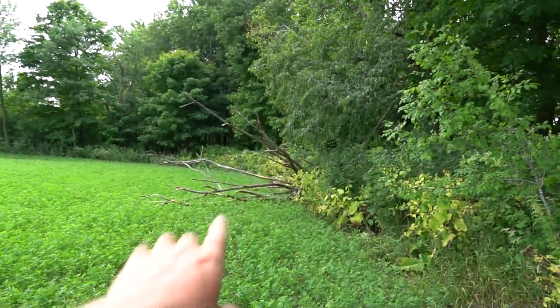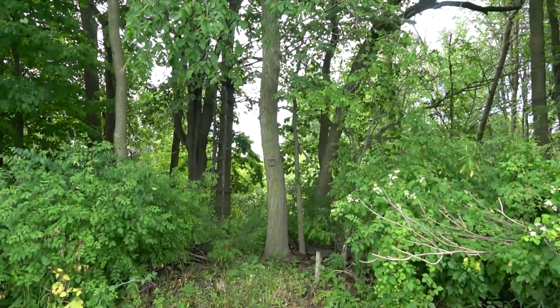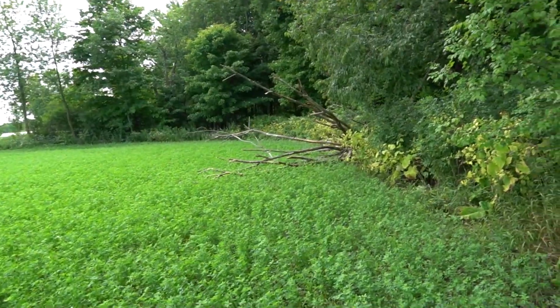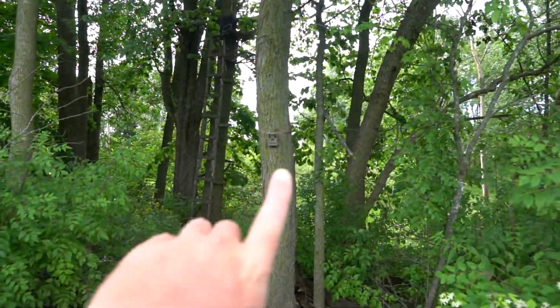Well, storm took down another tree. Luckily it's not where we had this camera set up, but it was close. If you guys remember this one, it's right on the field edge here. We set it up there, kind of cleared all the weeds out of this spot here so that we'd have a clear shot of what was happening out on this field edge. So I don't know, we'll check it, see if we got some pictures.